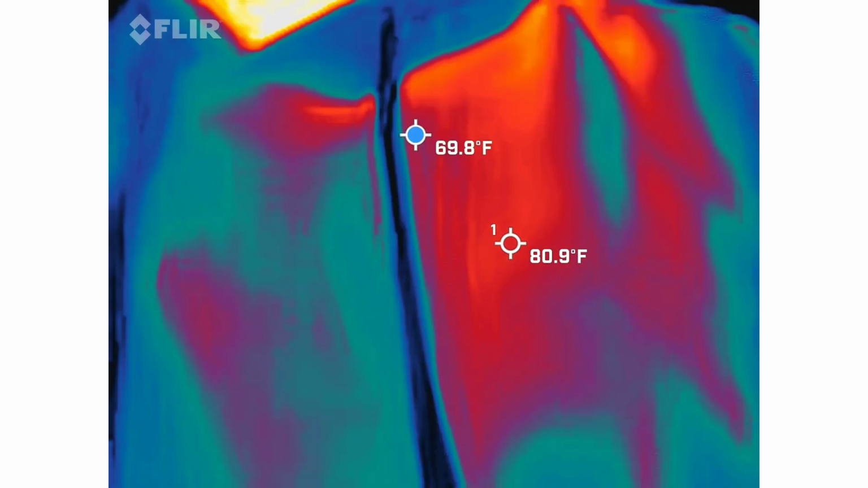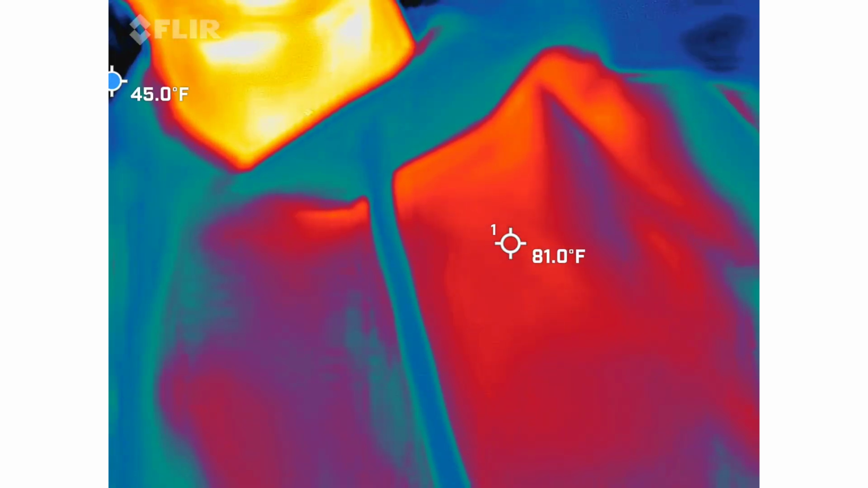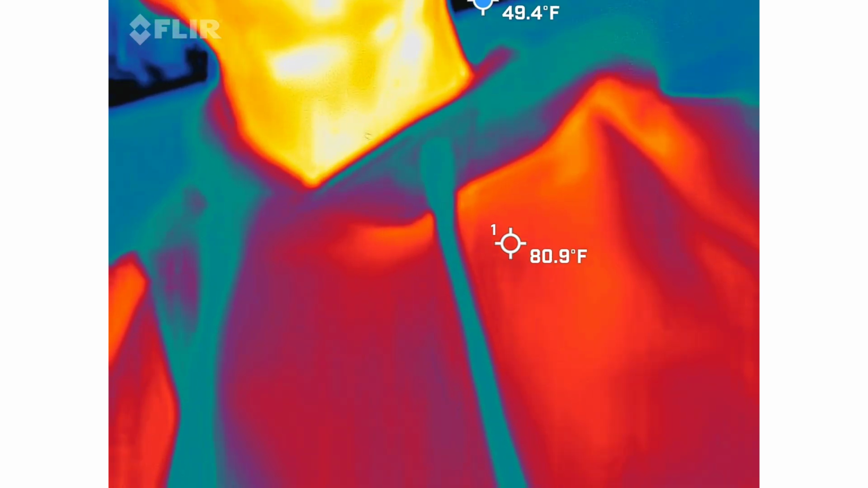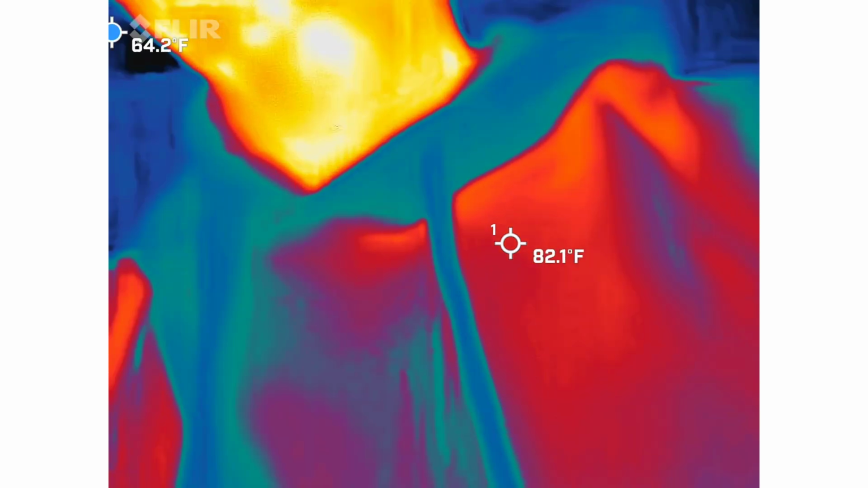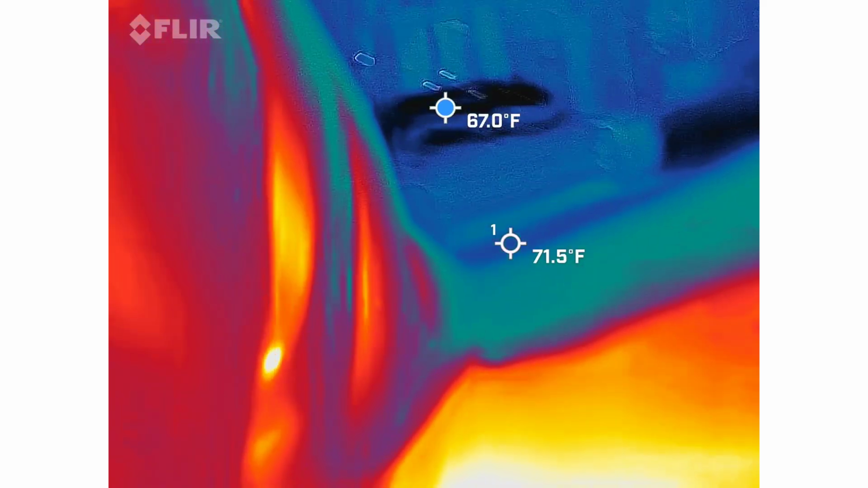But we're looking for blue and black. When I say blue and black, they're either going to take shape or start moving on their own. Taking shape means in the form of a person. I'm looking for heads, shoulders, moving arms, and legs. The cool thing about the video you're going to get back is there's a blue dot bouncing around the screen. It's showing you the coldest spot in the frame at that particular moment.